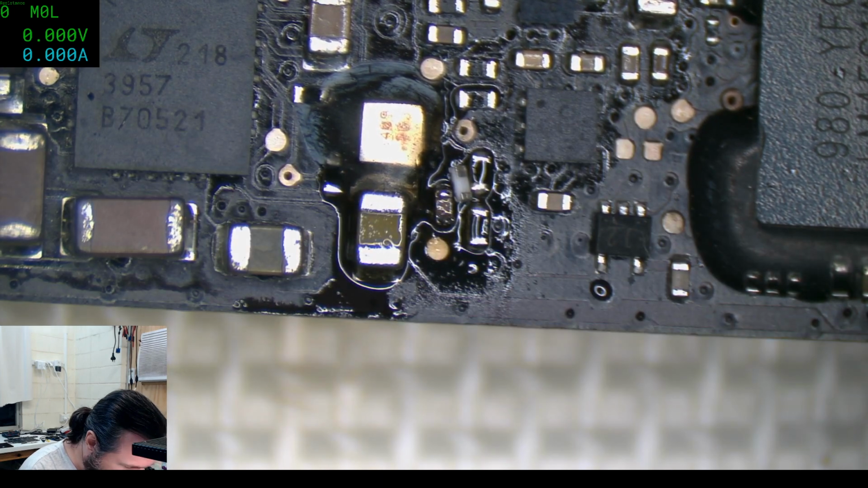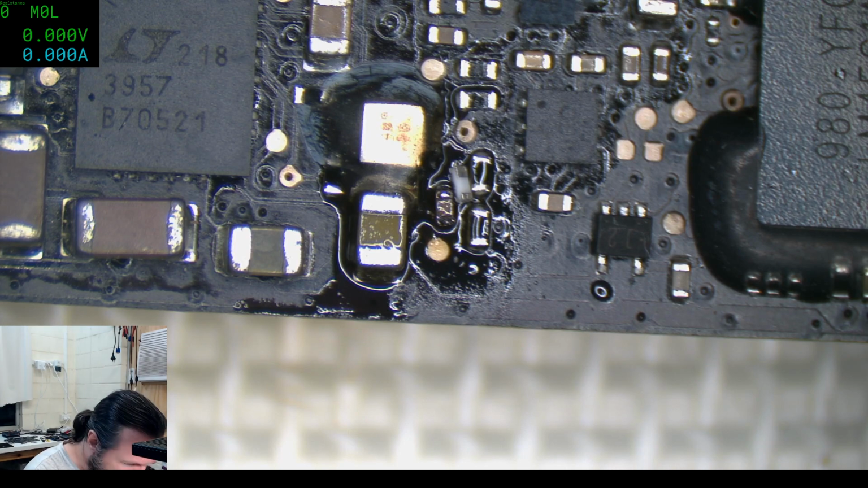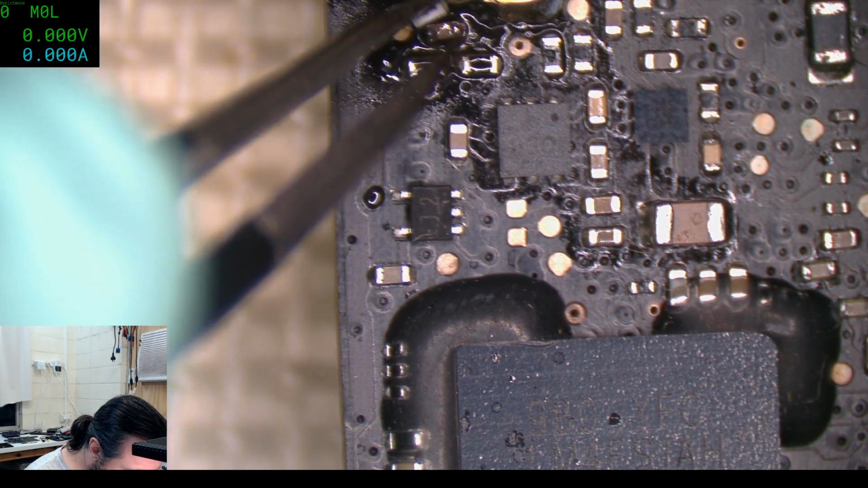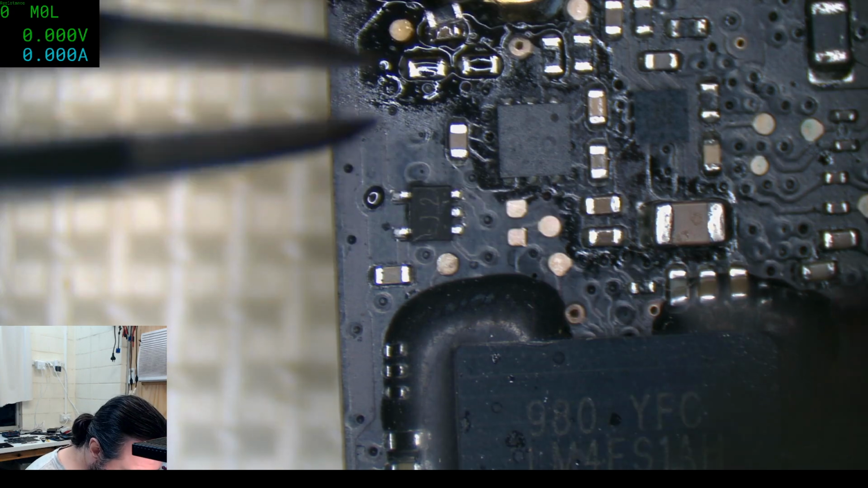So maybe we'll get lucky this time. I'm being a little more careful because this rail can deliver a lot of power. So maybe I should have just gone straight for the heartbeat rails where I know that they can shut down before they actually burn out.